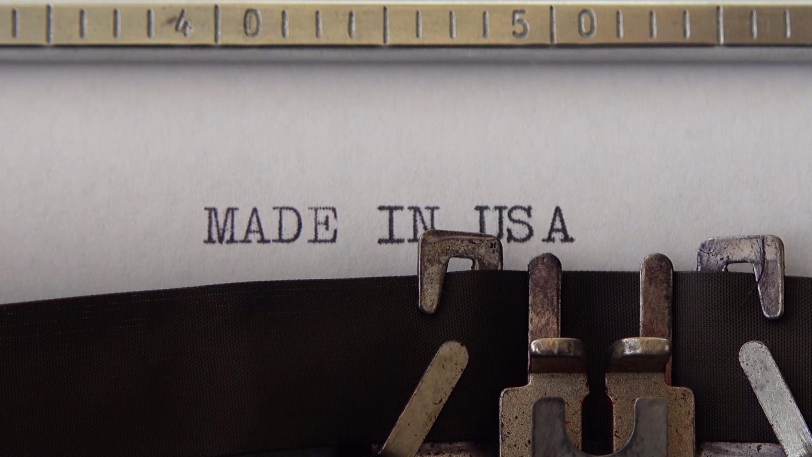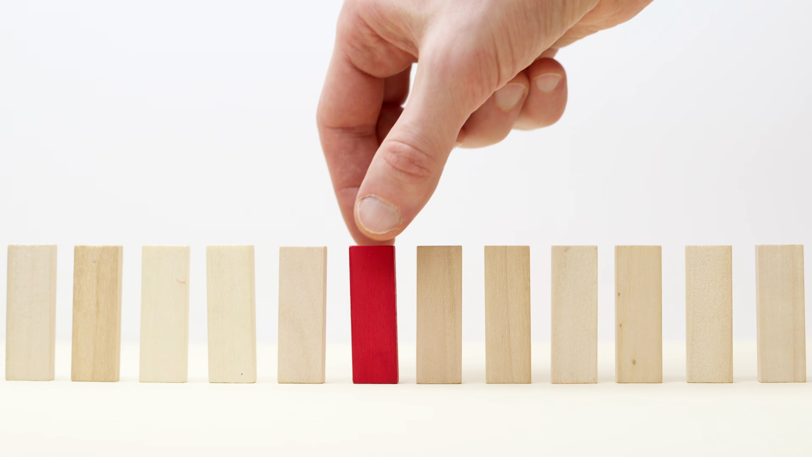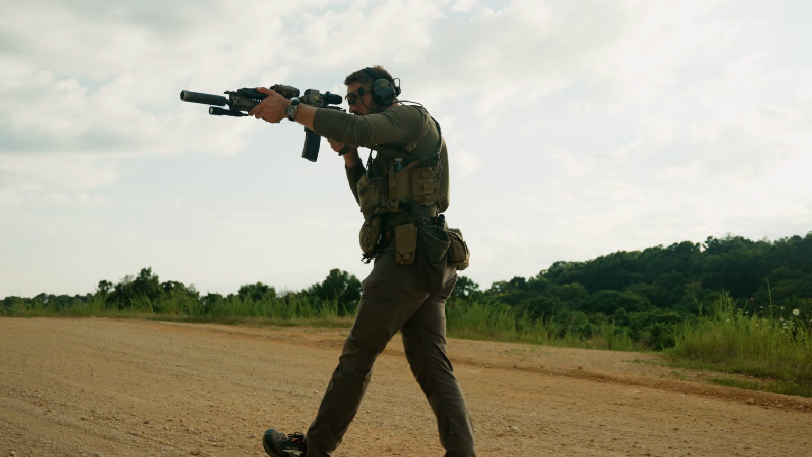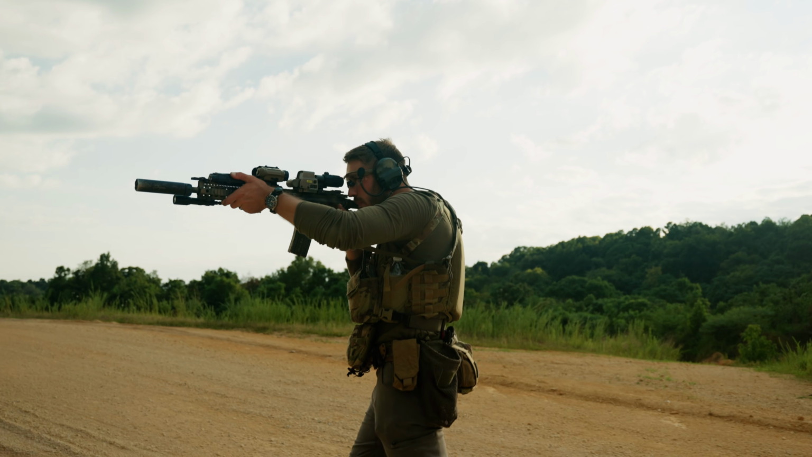So what about American thermal manufacturers? Well, the moment a government contract hits their inbox, priority goes to that, and the civilian market takes the back burner, making American-made thermal optics unavailable, on top of the fact that they're significantly more expensive and have outdated performance.